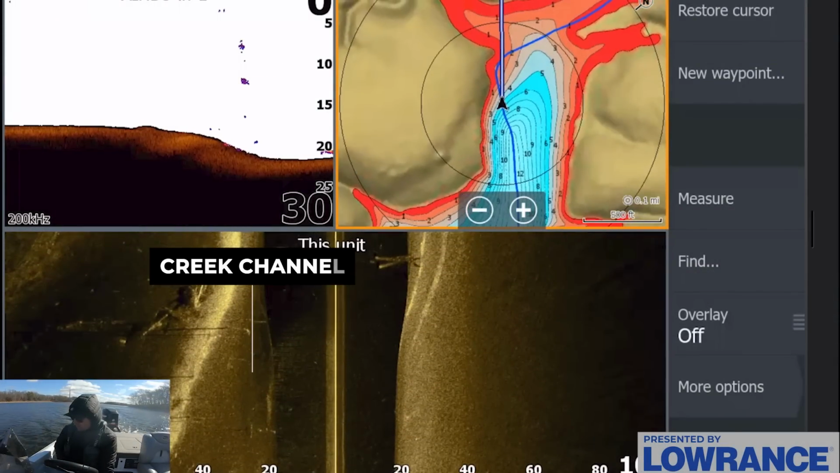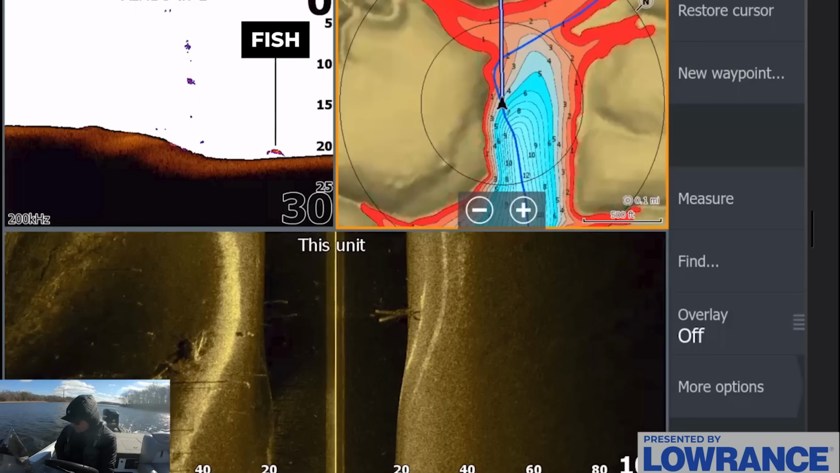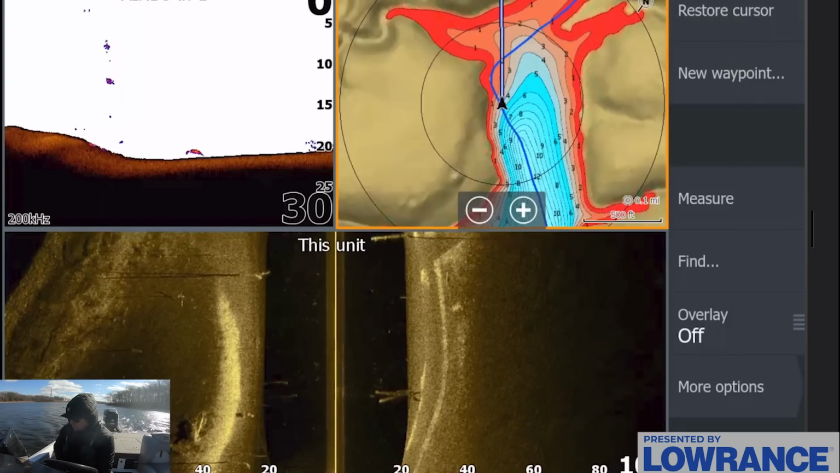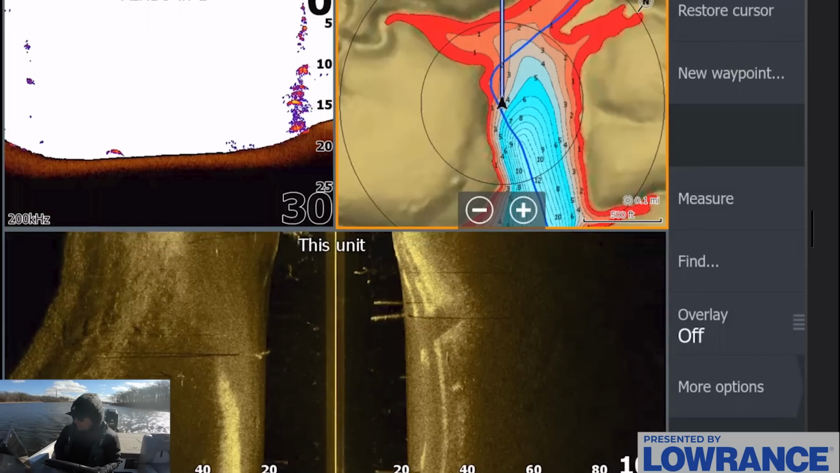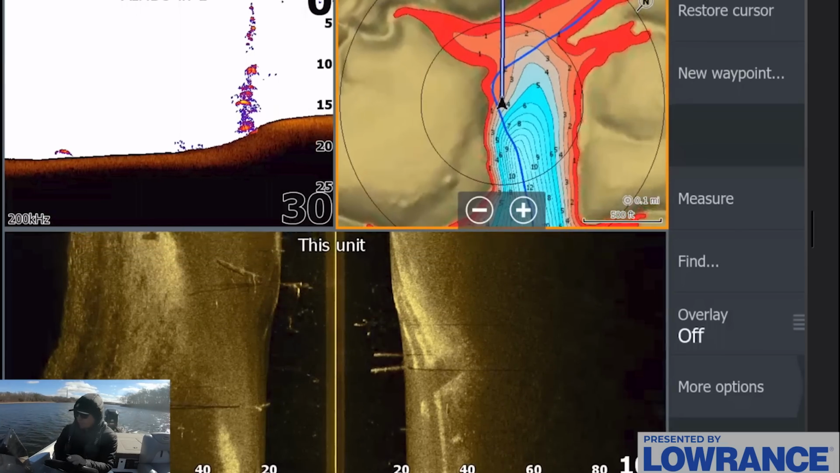I'm just going down the middle of this channel here. You can see I'm following that channel on the mapping. And there is a fish right there in the middle of that little channel, the middle of that creek. I'm interested to see if there are fish setting up right in the middle of these creek channels, or these deeper stretches winding into this creek. Maybe we can find some fish sitting really tight to the bottom and find a good group of them, or just some random fish here and there.